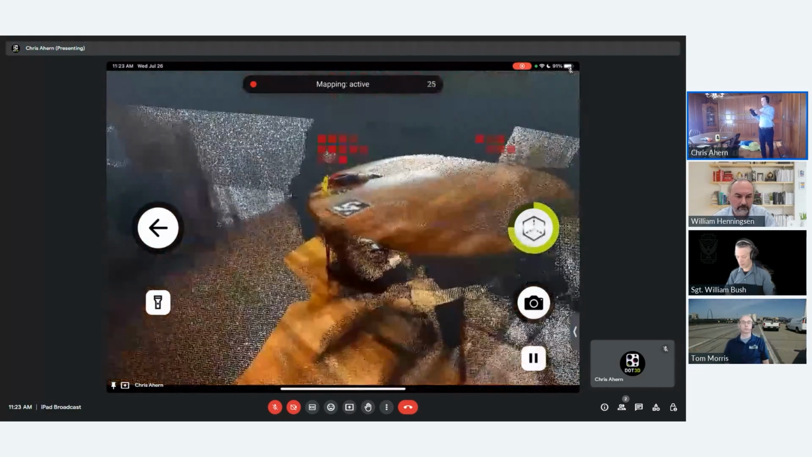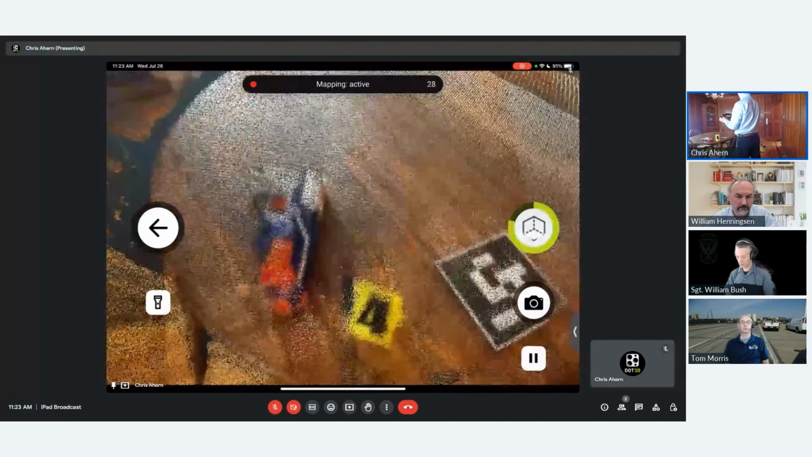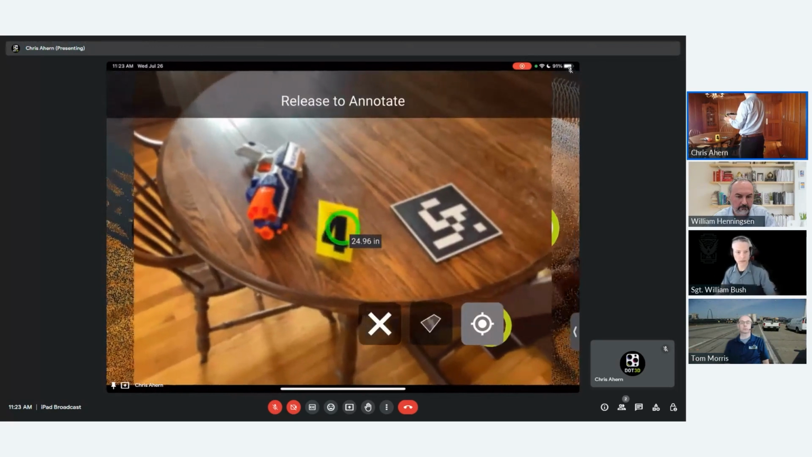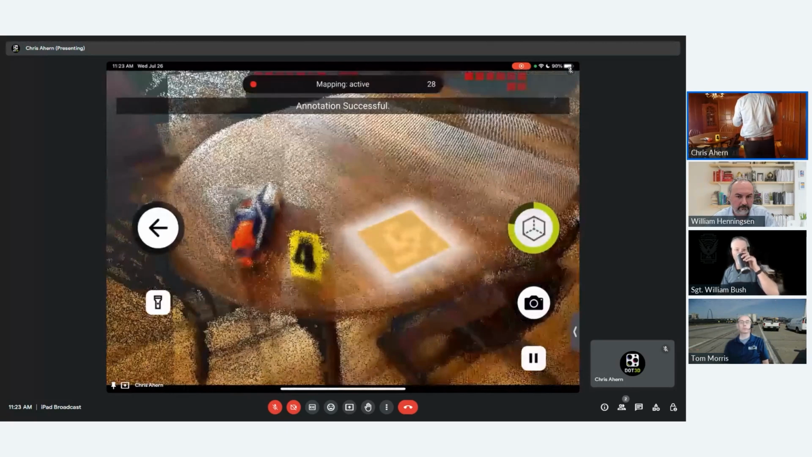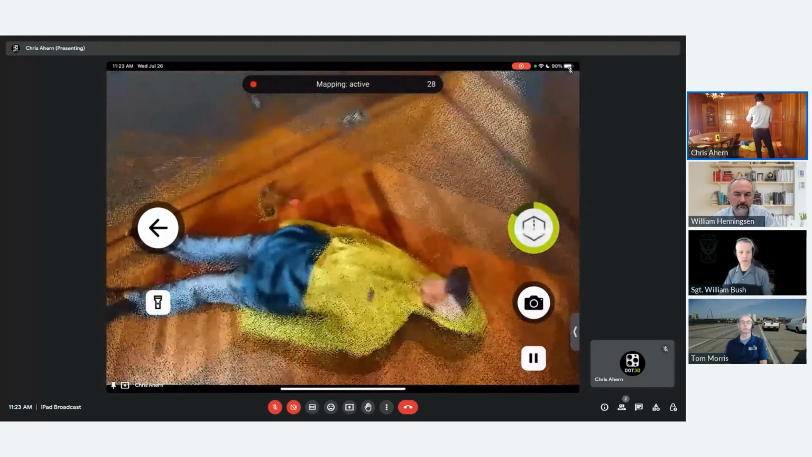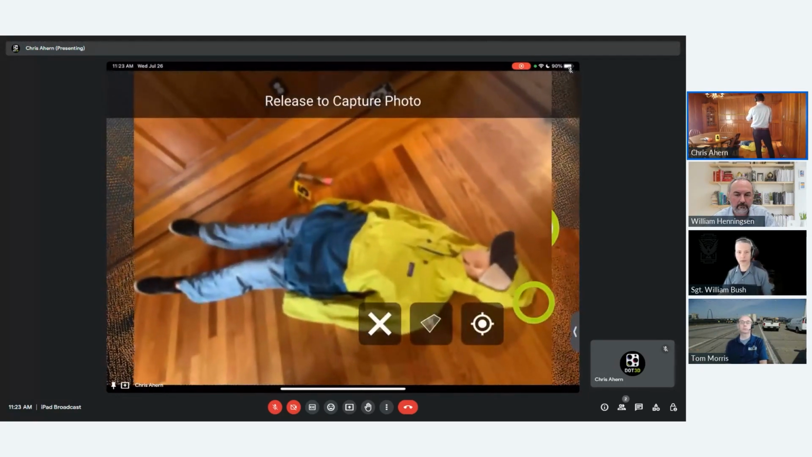Now, if you want to flag each piece of evidence while scanning, you can press the camera icon on the right side of the screen and select the crosshair button, and we'll select tag number 4. And we can also capture high-resolution photographs from our traditional 2D camera by pressing and holding that same photo icon and then releasing.